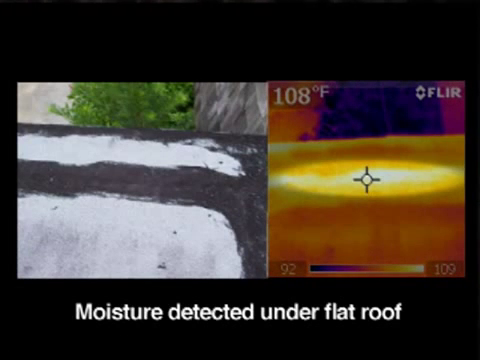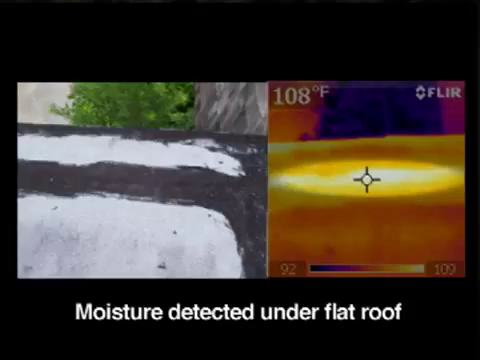This is one of the issues that sometimes people are concerned about. Flat roofs are sometimes prone to leak more often because they trap the water and will not allow it to drain out. And so with the thermal imaging camera and the right environments, the right variables, they were able to capture this image of the water getting hot because of the hot sunshine.